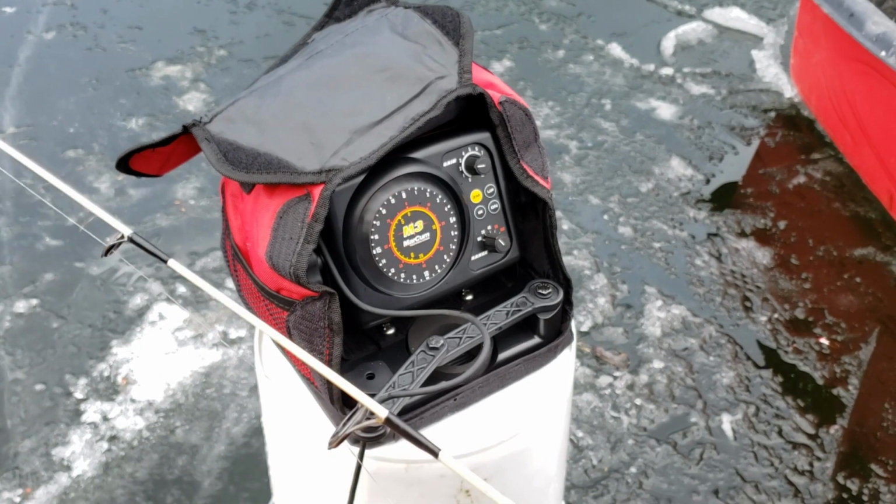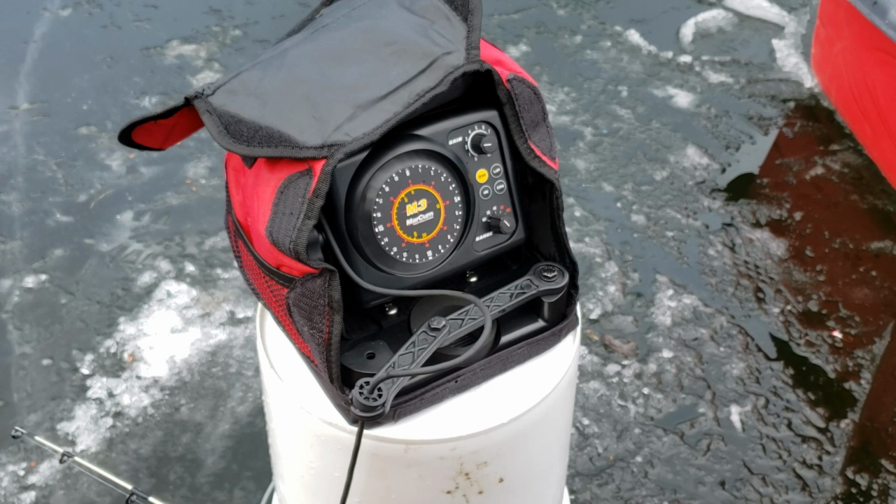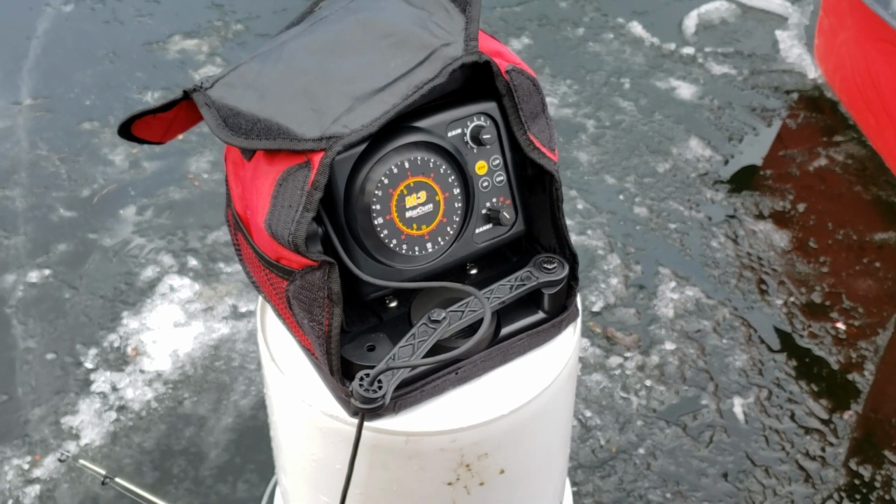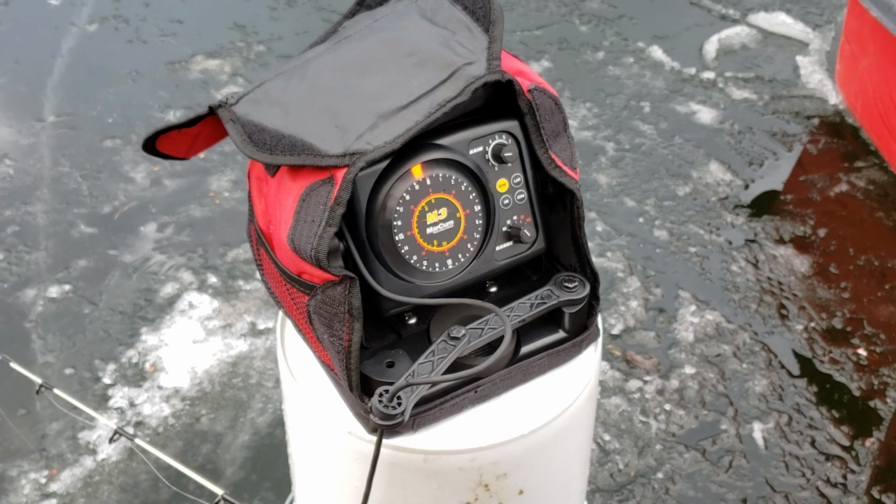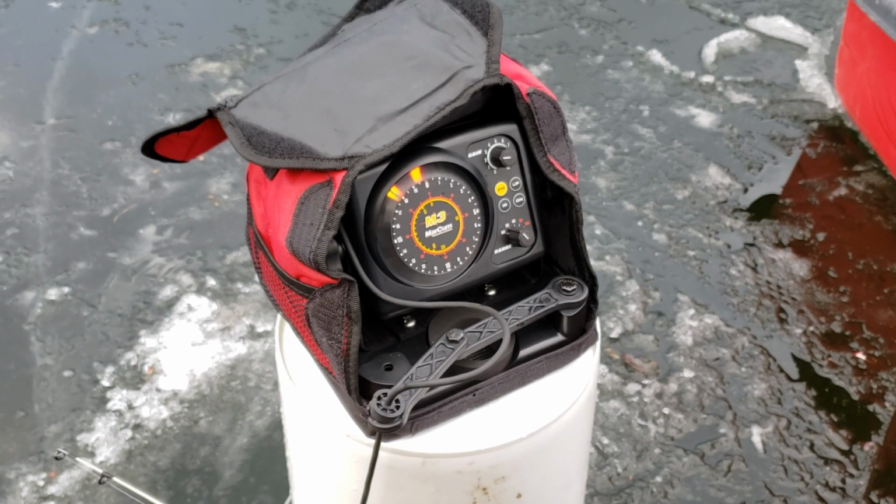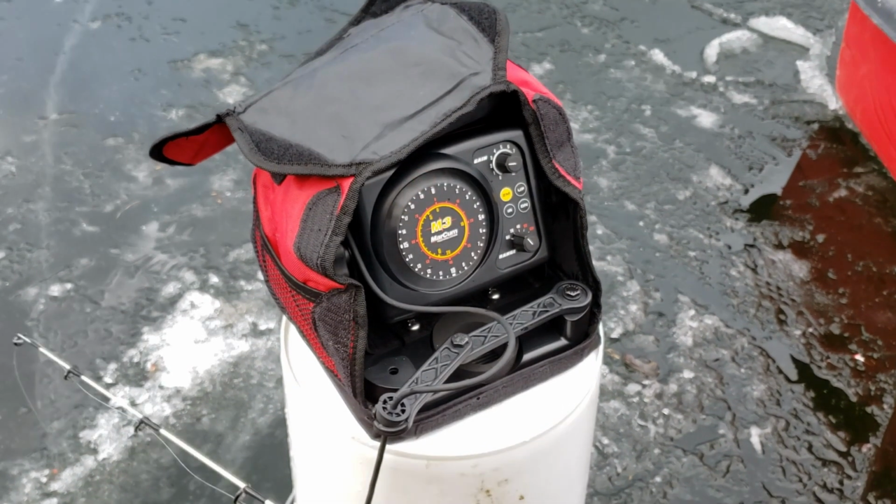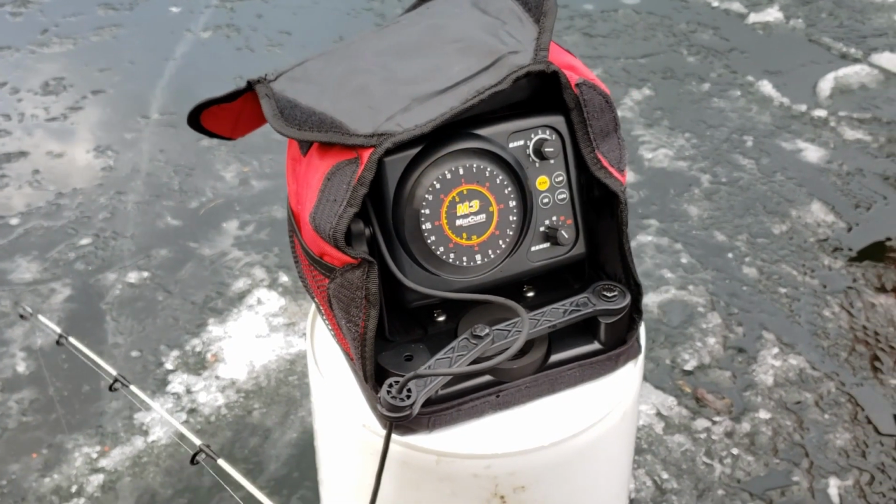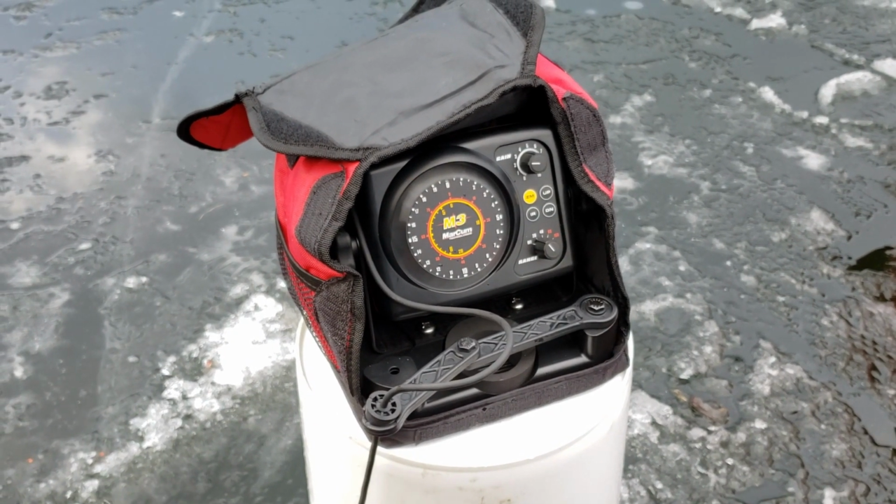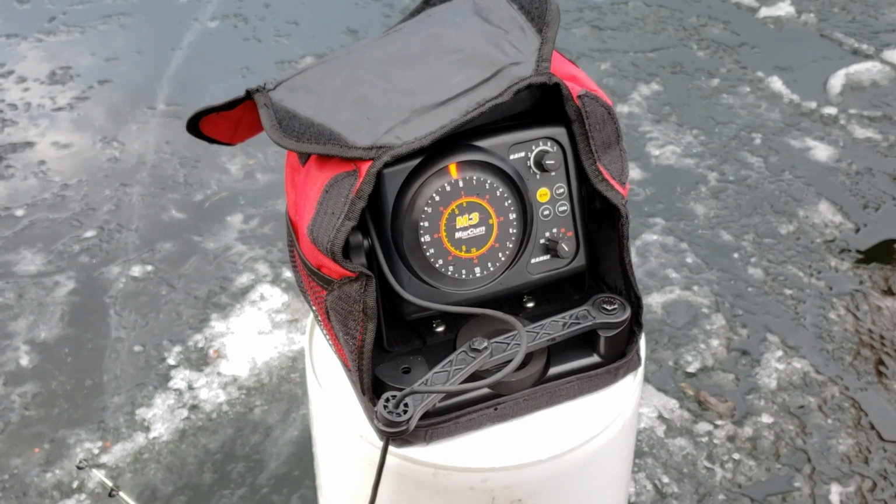Oh, you see something following it up? Back down again. Come on. Sometimes they don't like what you're serving. They can only resist that shrimp for so long before they're going to want to sink their teeth into it. But you can see, it's not showing the same picture we're seeing. See, the lights are flashing all over the place. Well, yeah, it's just strobing on the video.